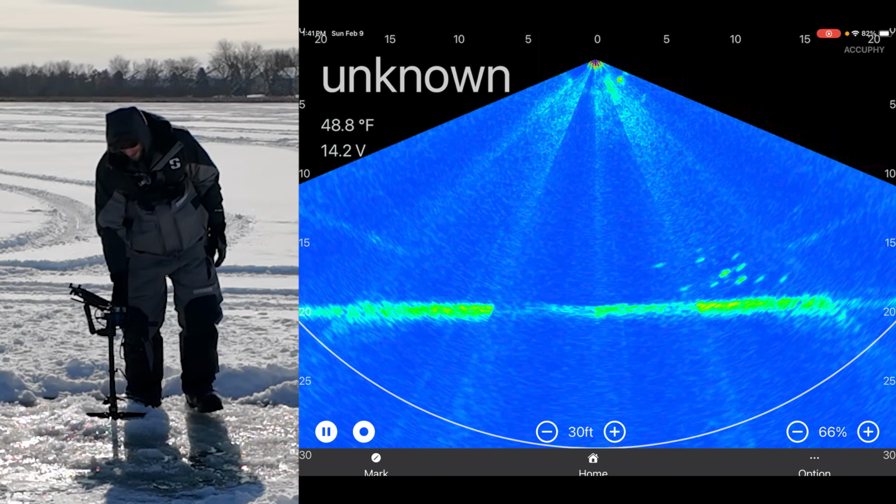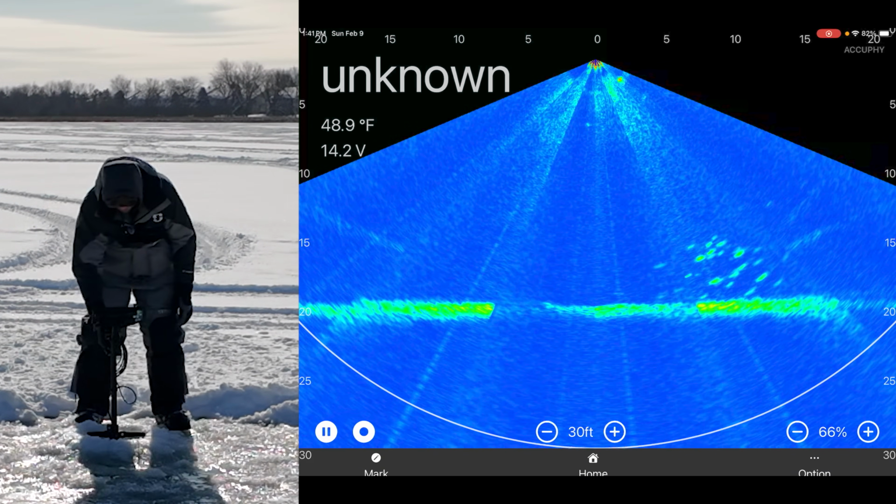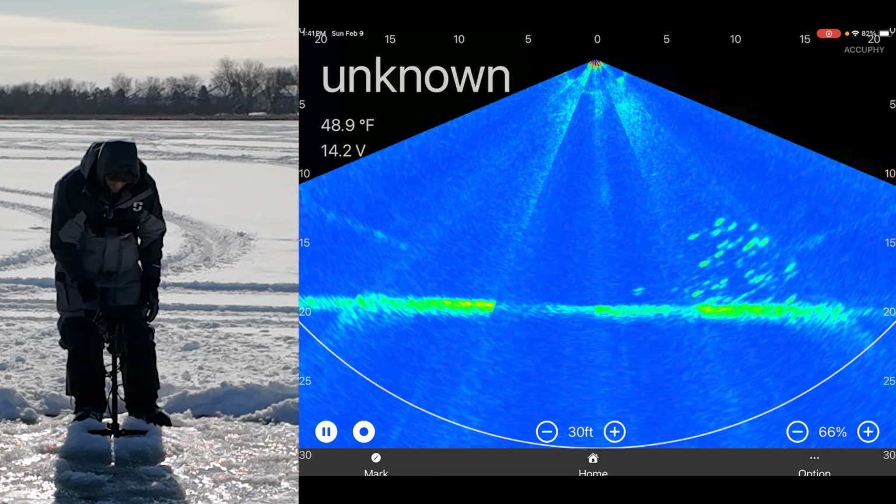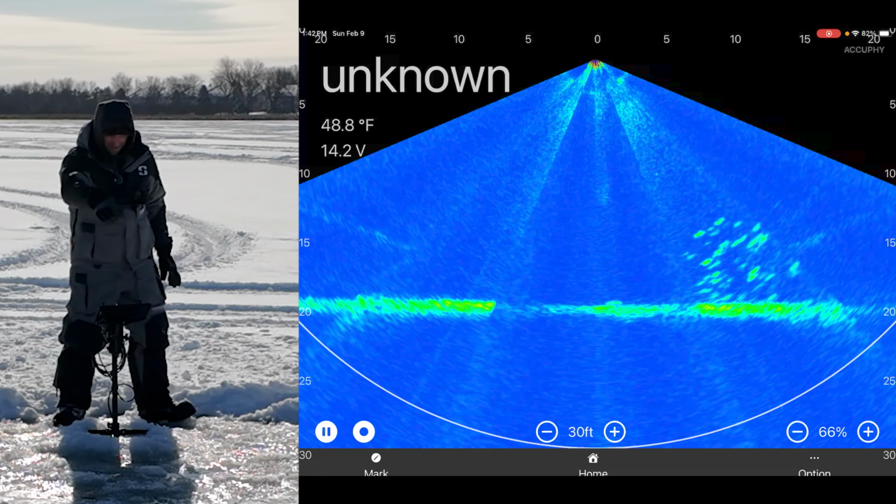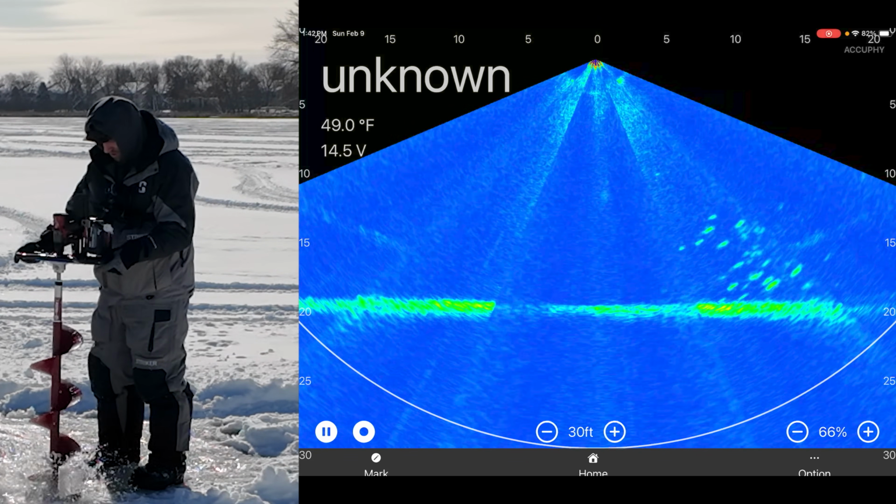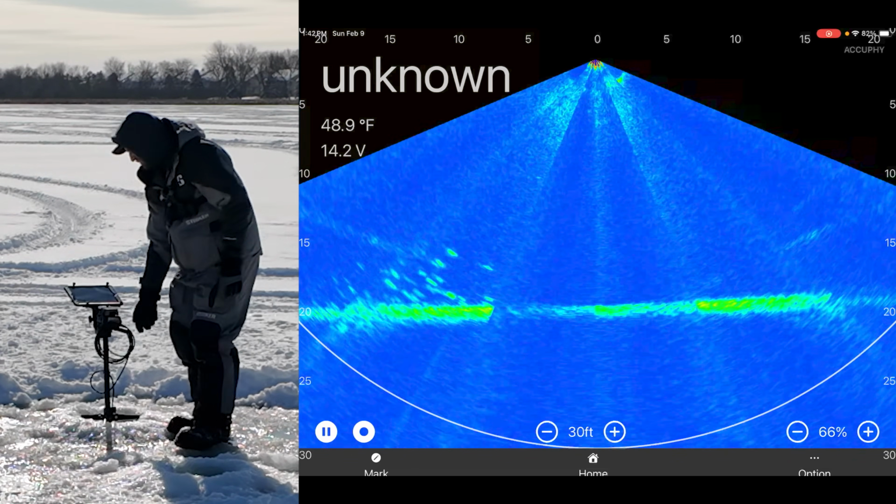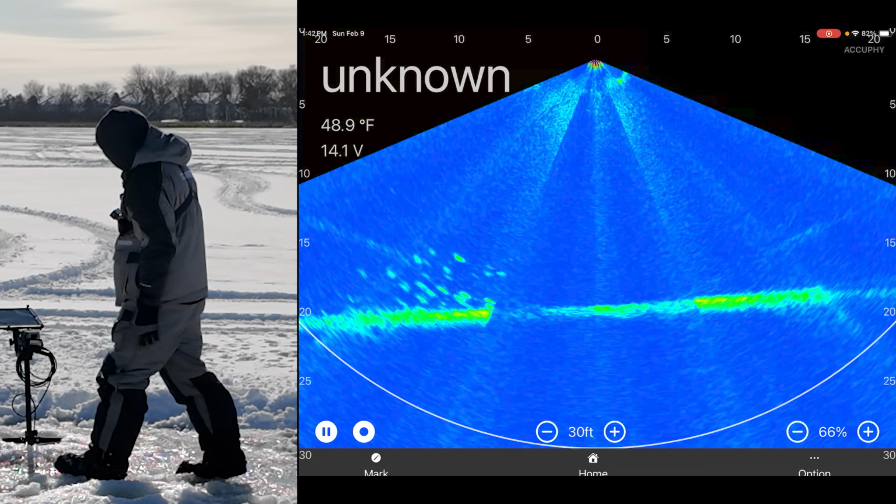And so the way that I have the transducer set is it's actually in line with this pole. And so what we're seeing to the right is actually in front of me, and what's to the left on the screen is actually behind me here. So it looks like I need to pop a hole right in front of me here. And then this is where we will actually grab a line and fish. We'll turn it like this. And I could just adjust the way that I've got it on there so it's actually to the left and right. But that's what we're working with.